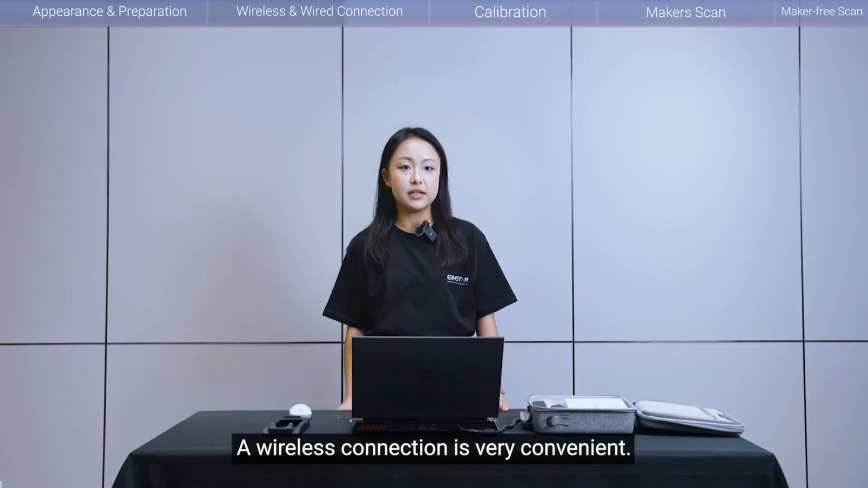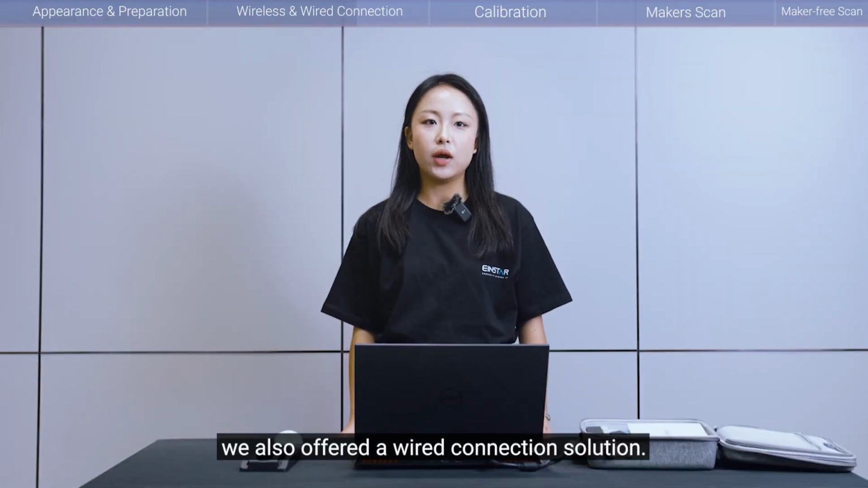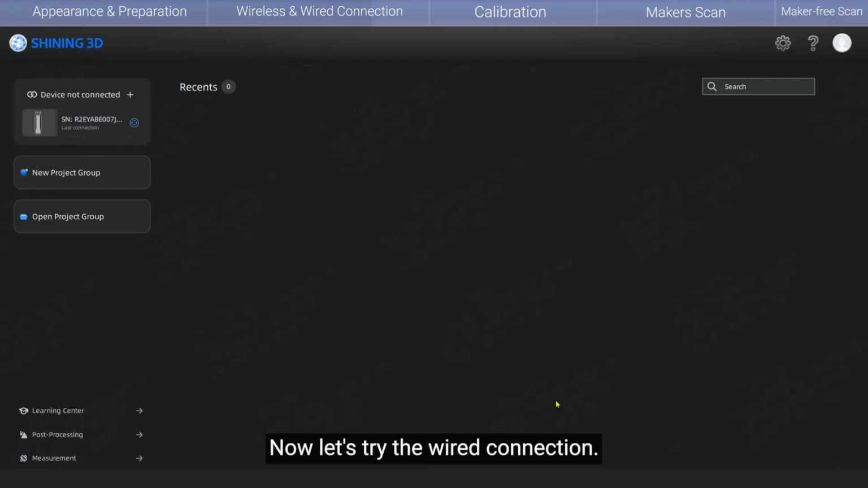A wireless connection is very convenient. However, if you're working in a complex Wi-Fi environment with many networks, we also offer a wired connection solution. This ensures scanning stability and simultaneously charges the scanner's battery. Now, let's try a wired connection.